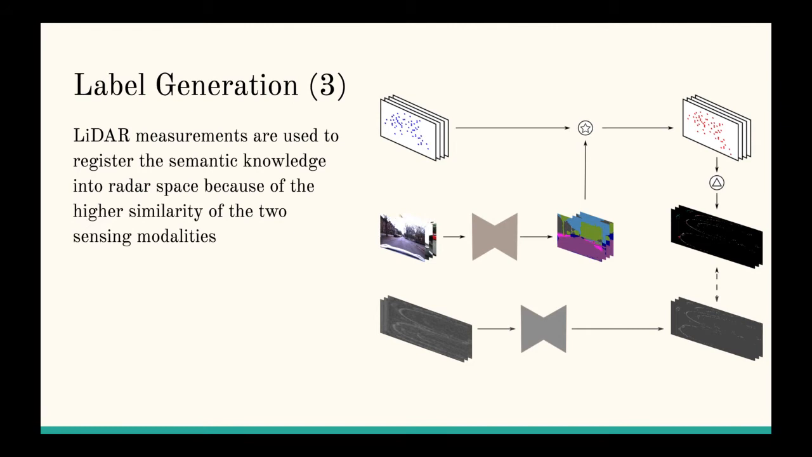LiDAR measurements are used to project the camera labels into a 3D world in the same frame of reference the radar lies in. We then accumulate those labels using an odometry pose chain to cover as much of the radar scan as possible up to the sensing range. We do so because the LiDAR sensor has a shorter sensing range than the radar sensor and is going to return sparser and sparser returns at longer ranges.